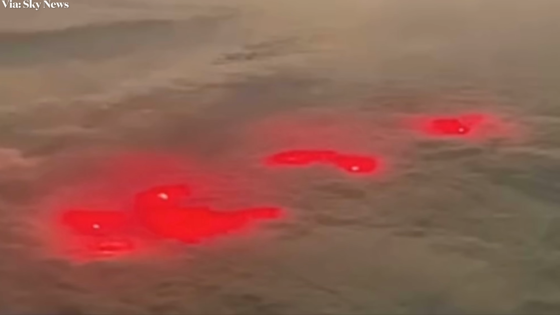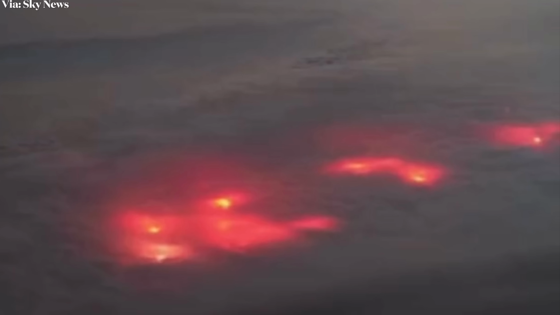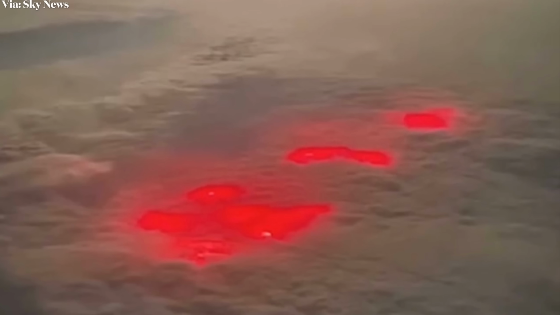An otherworldly bright red glow radiates through the clouds below. Multiple photos and a short video document this and tell us that it's 100% real. And according to Sky News, the pilot later stated in an interview, "We had no clue what we were seeing, and we began joking about being caught in a military exercise or even an alien invasion."